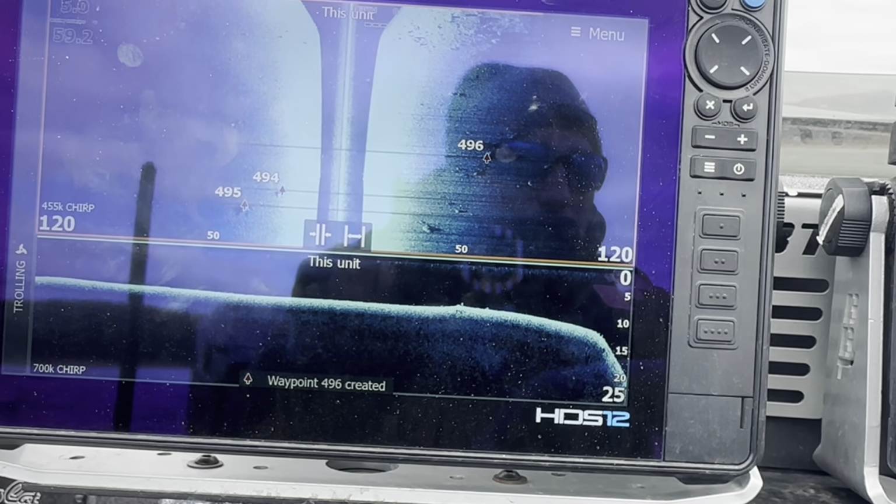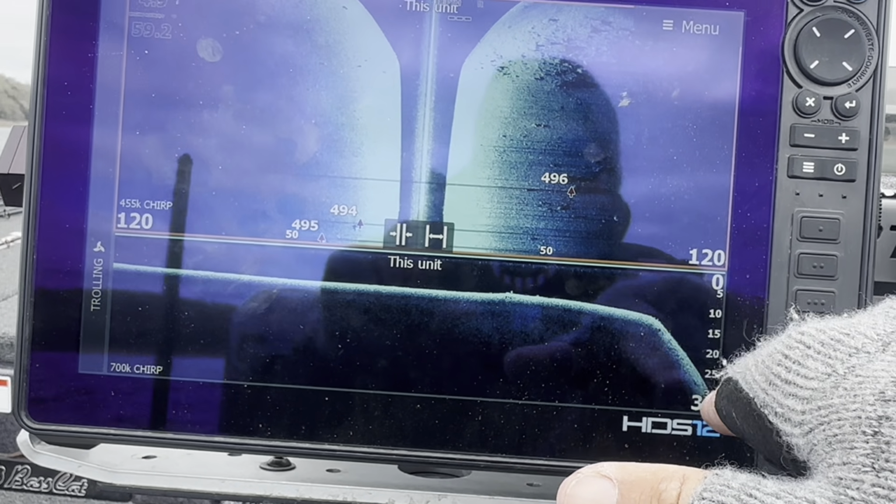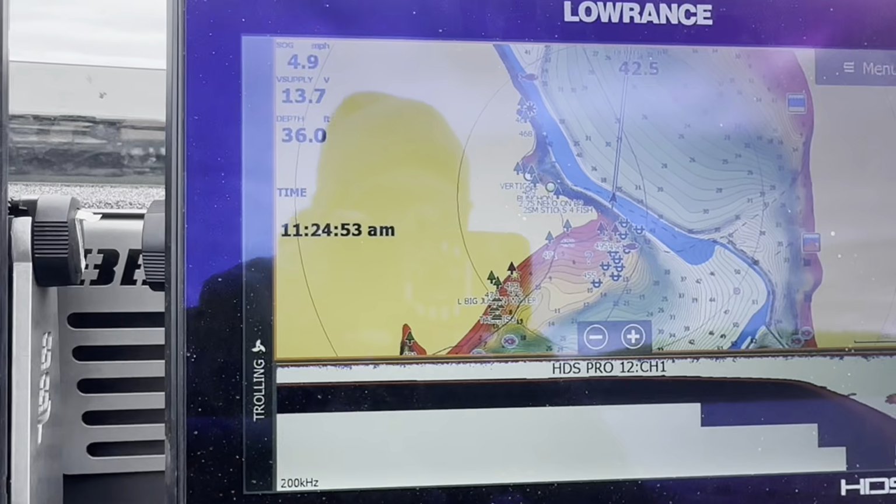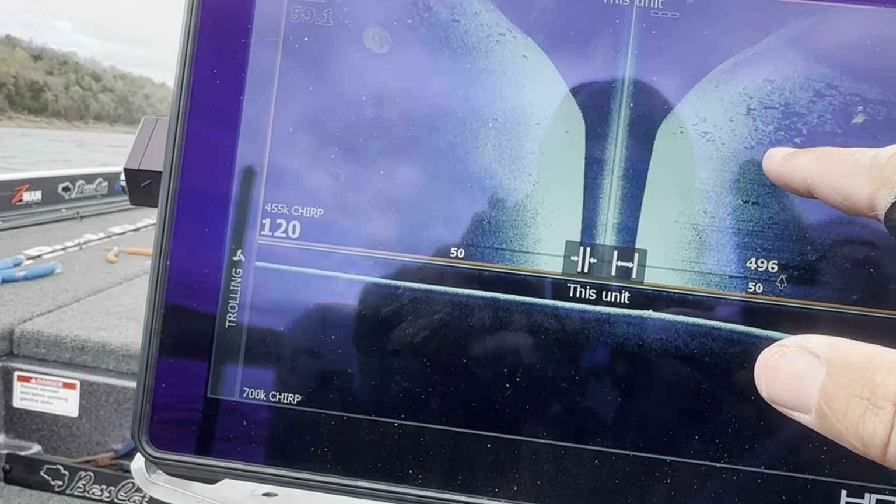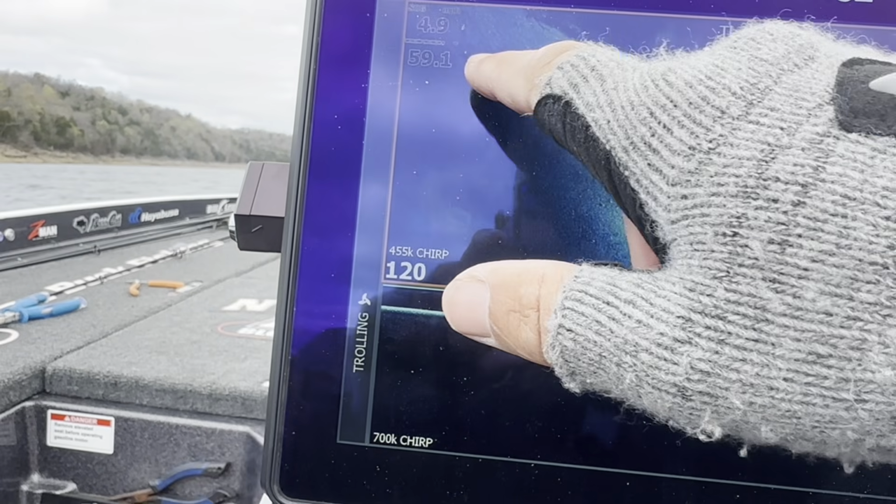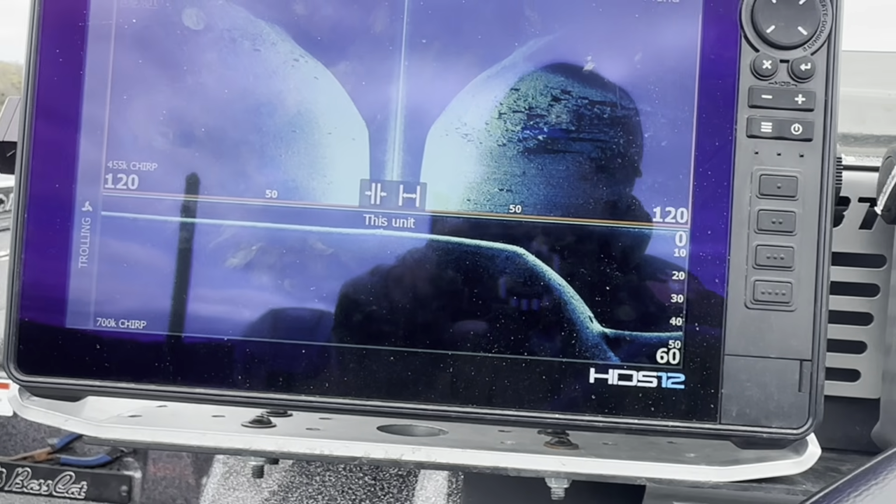Make sure when I put the live scope down, I can go and see it all. Here you can see we're coming off the ledge now onto the main creek channel. Over here you can see we're going back onto the creek channel. Again, a bunch of stuff over here. That's like all on that drop. Then we're getting kind of into that no man's land where it gets a little bit deeper.